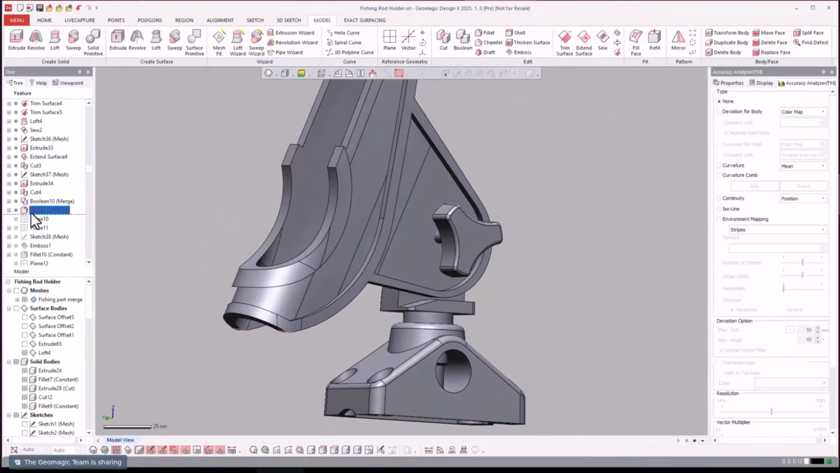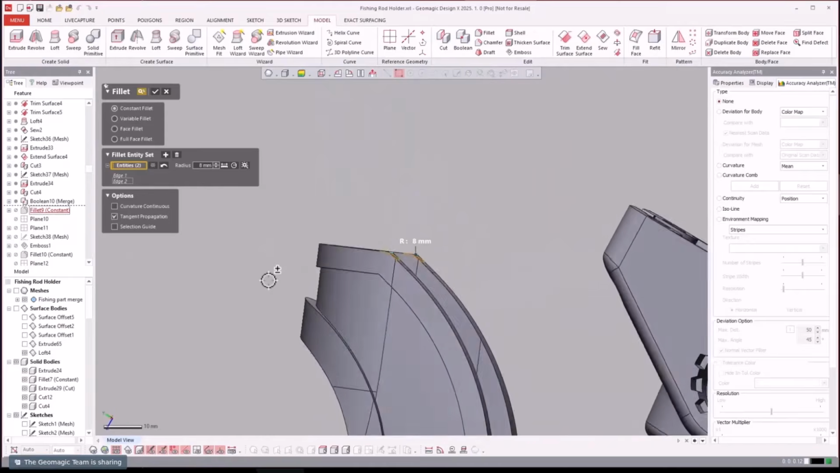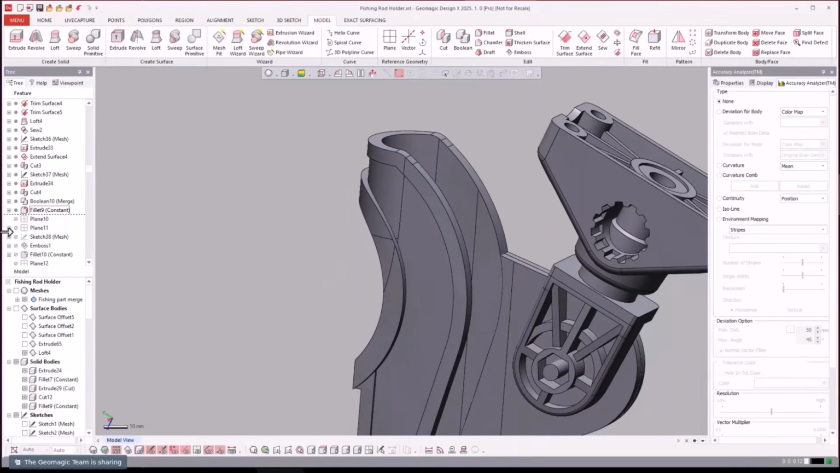And let's turn the mesh off there. Just see where that, oh yeah, down here we just applied the fillet. So that's the way, like I just go ahead and open it to find it sometimes if it's not obvious.